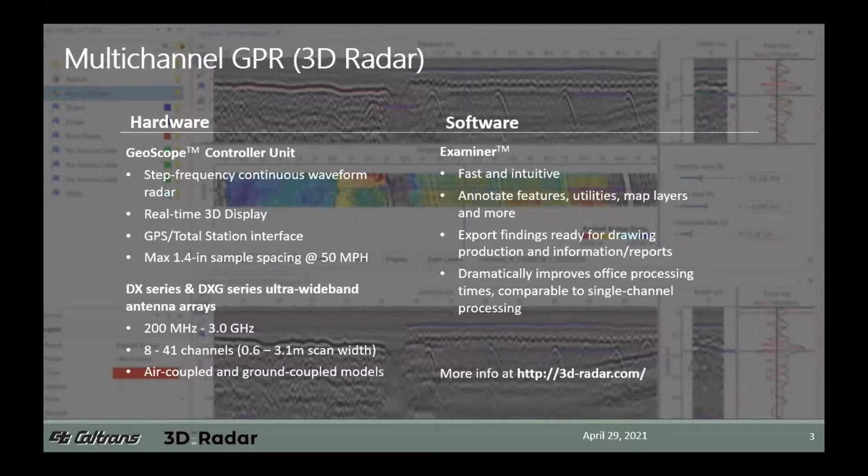And that hardware would not be very useful without some software that allows efficient and fast processing capability of the large amounts of data that are collected. So Examiner is a software package that 3D radar markets, and we found that it's very efficient and fast and reduces the effort involved in our processing and interpreting of the multi-channel radar data to a level that is comparable to what we can achieve with our single channel systems. Now, I can't adequately describe in this presentation all the details and performance specs for the 3D radar system. I will refer you to their website for more details, and better yet, contact them in person with your specific questions.